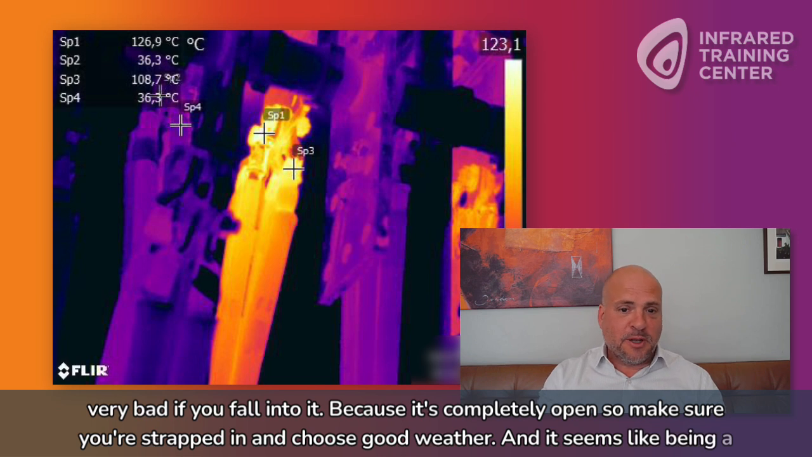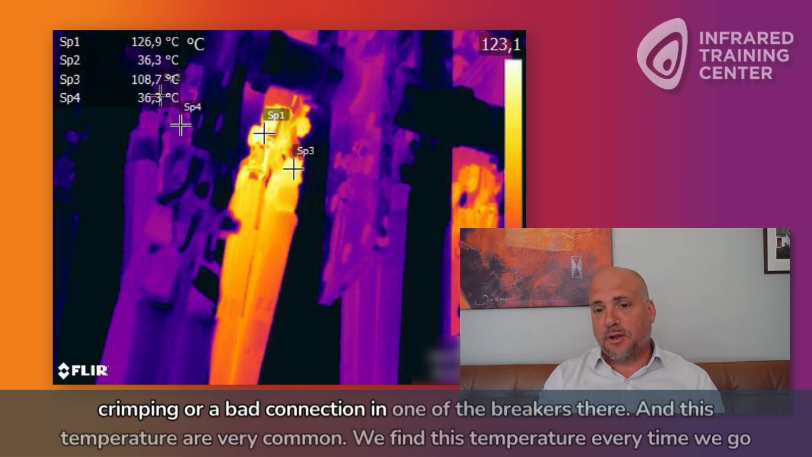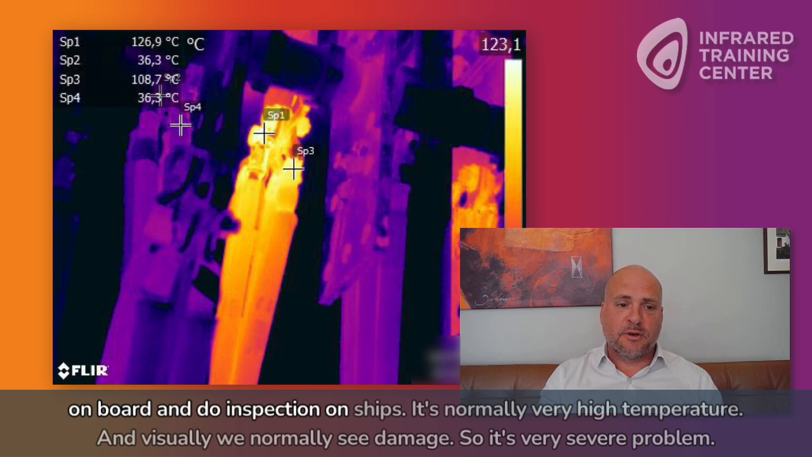And it seems like there's a crimping issue or a bad connection in one of the breakers there. And these temperatures are very common. We find these temperatures every time we go on board and do inspection on ships. It's normally very high temperature, and visually we normally see damages. So it's a very severe problem. Yeah.